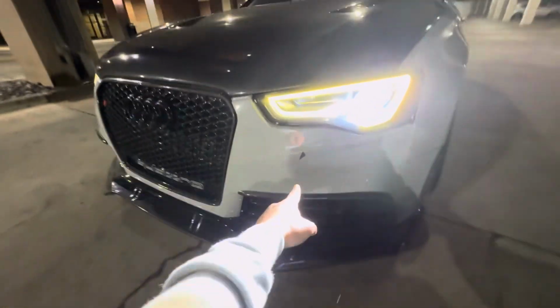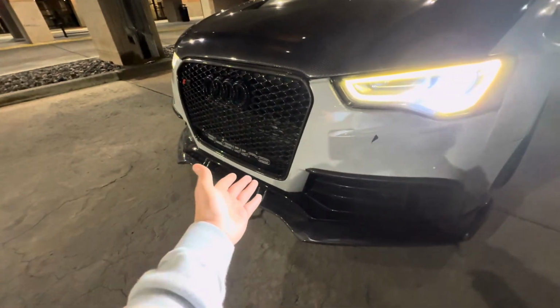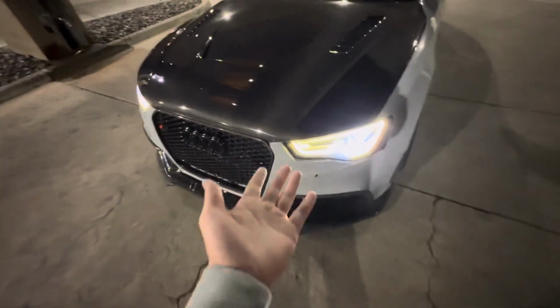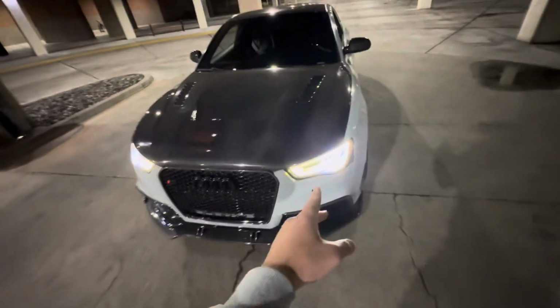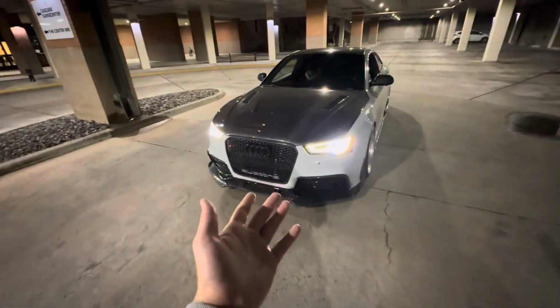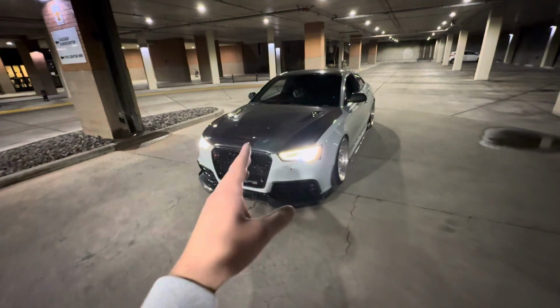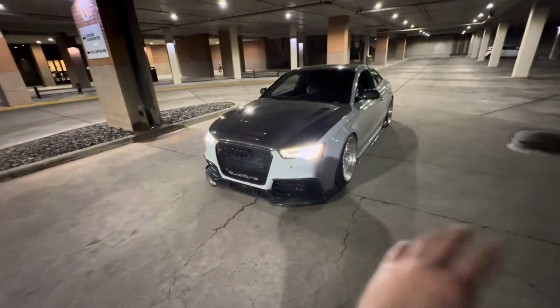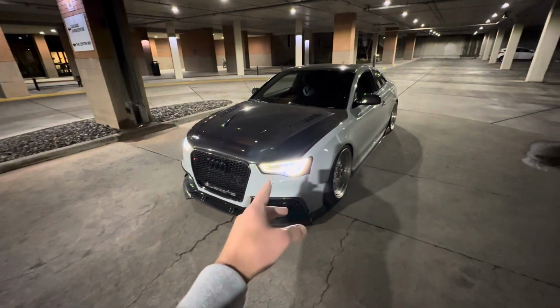It completely cracked this front bumper and destroyed something underneath. This bumper also is just destroyed, with paint chips around the lights everywhere. So I'm going to get a new front bumper in spring once it's done snowing, and I'll get that painted. Maybe a new front lip, so the whole car is just mint.